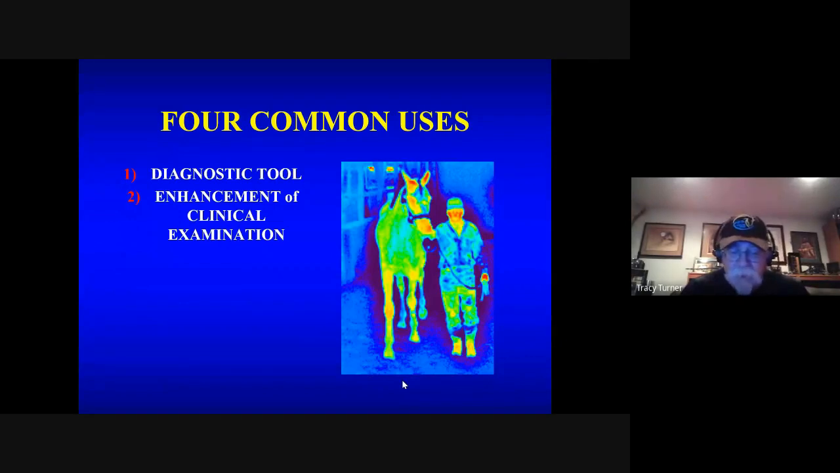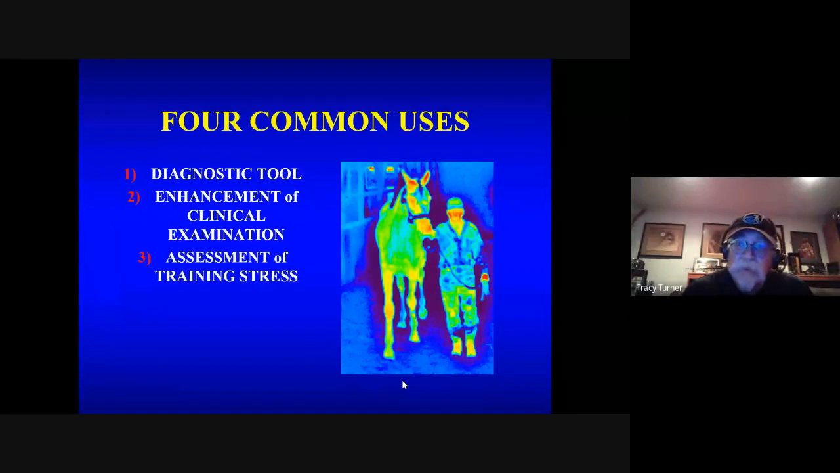So if you're doing a clinical examination, now I have a measurement or I have a qualitative measurement of blood flow. It can be used as an assessment of training stress, or at the same time, it could be an assessment of rehabilitation stress. So as we put an animal back into exercise, that exercise creates stresses and strains on the tissue. And by knowing what normal is and what that animal's normal is, then you can see if the training is putting too much stress on any one area. And we'll talk about all these.